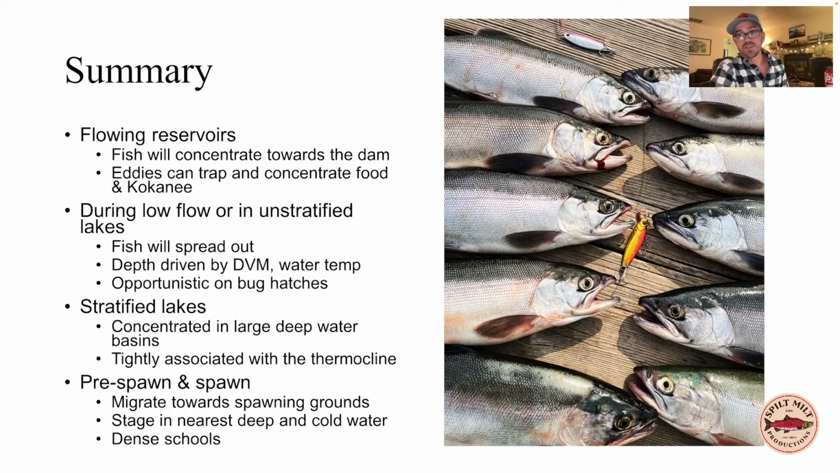You can definitely cast and retrieve for kokanee using Castmasters or jigs. I want to do a video this year on casting for jumpers in the spring. John Matthews asks about Whiskeytown. I did a video on Whiskeytown last summer. I went there in May. It was lights out. It's a really good kokanee fishery.